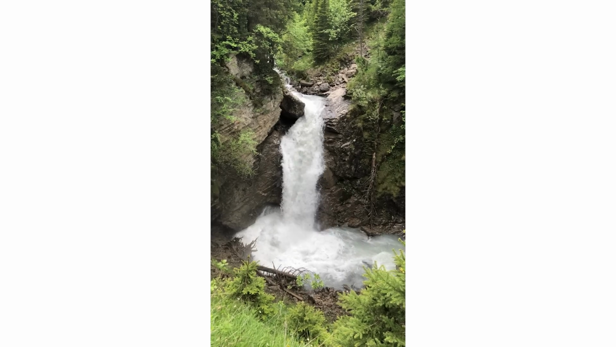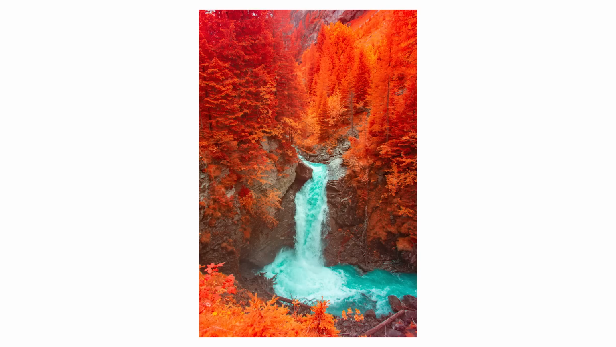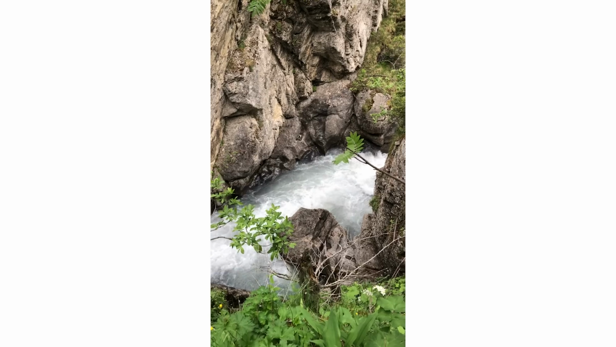In infrared, a waterfall will look white as it looks in normal light. What you are seeing is light reflecting off the surface of millions of tiny bubbles.